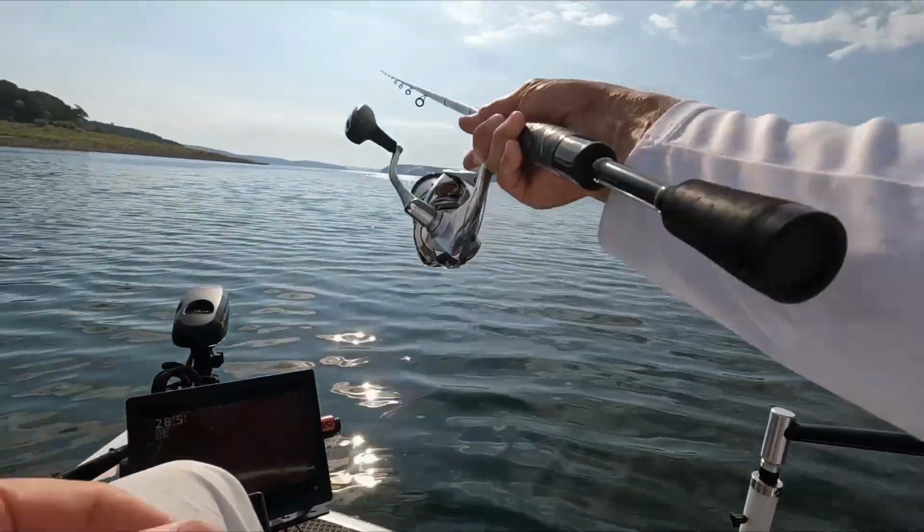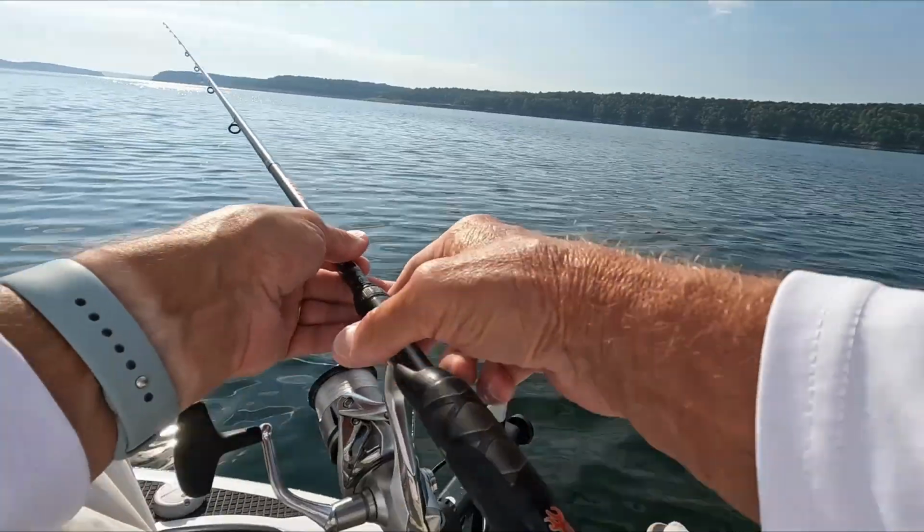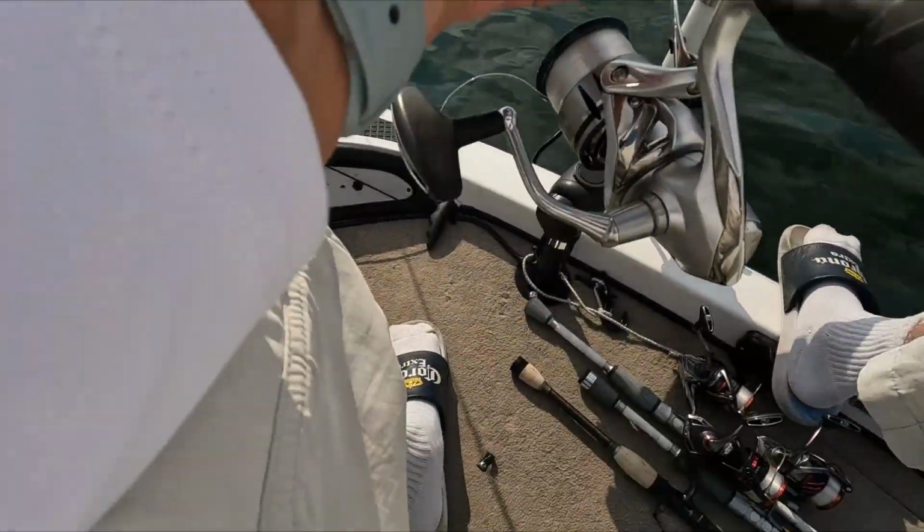Yeah, not seeing any schools of walleye. I won't spend much more time on this point. Seeing a lot of fish, but not walleye.